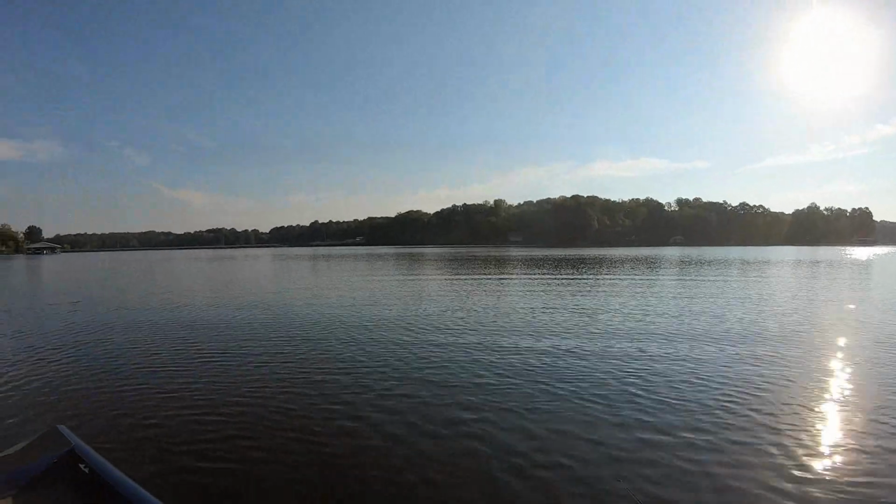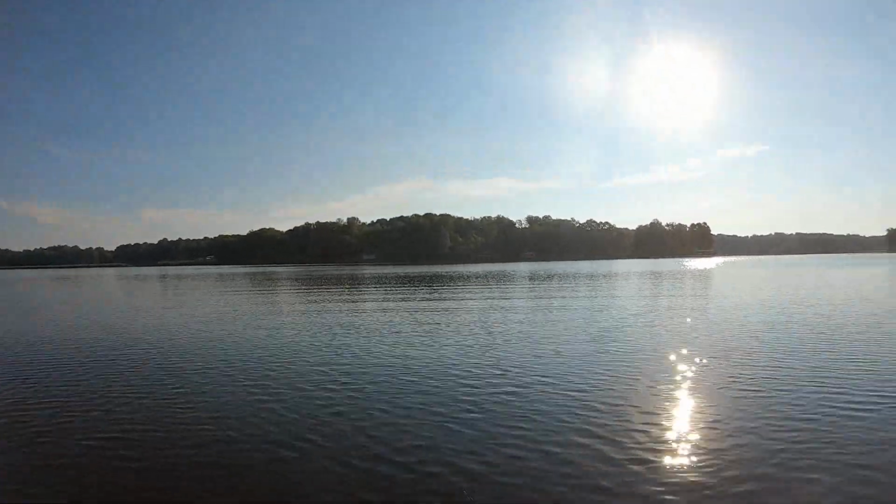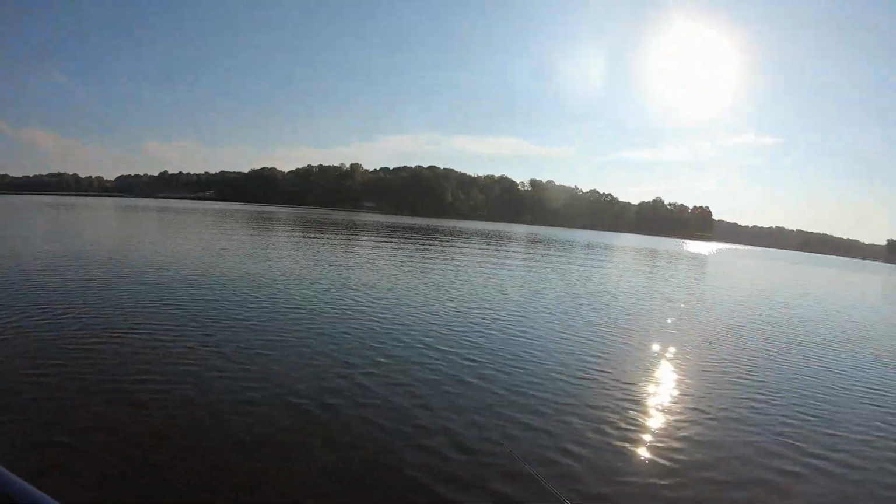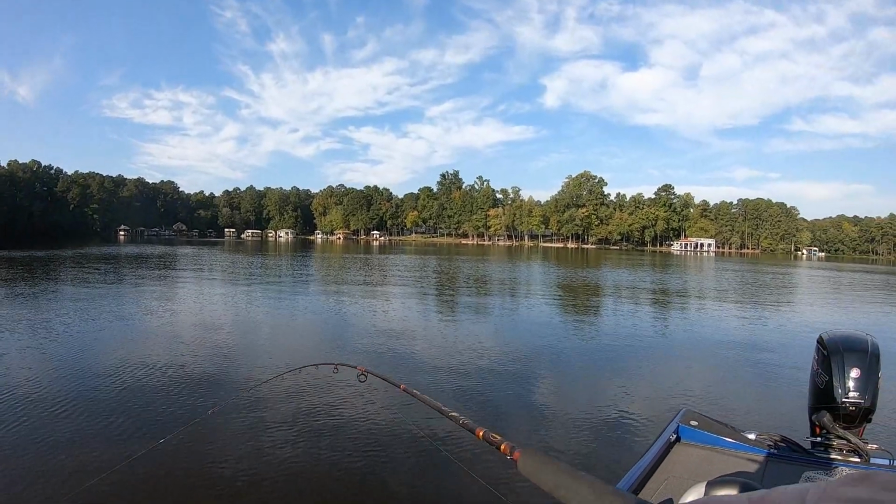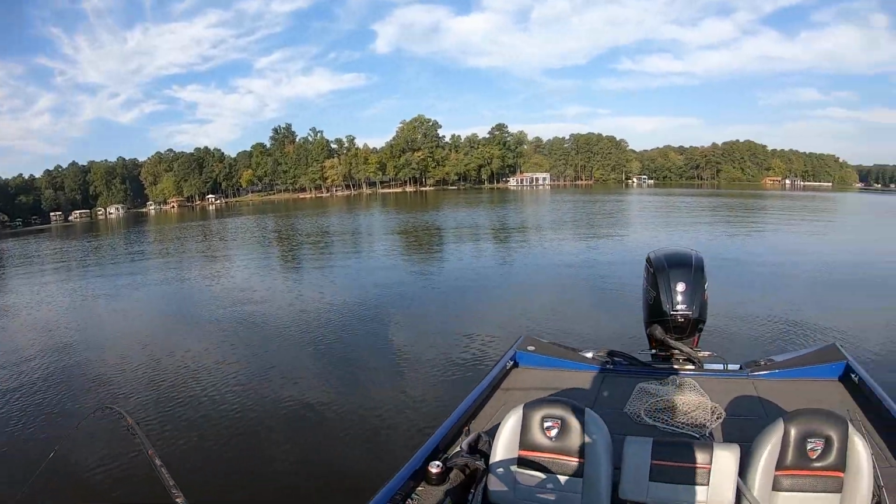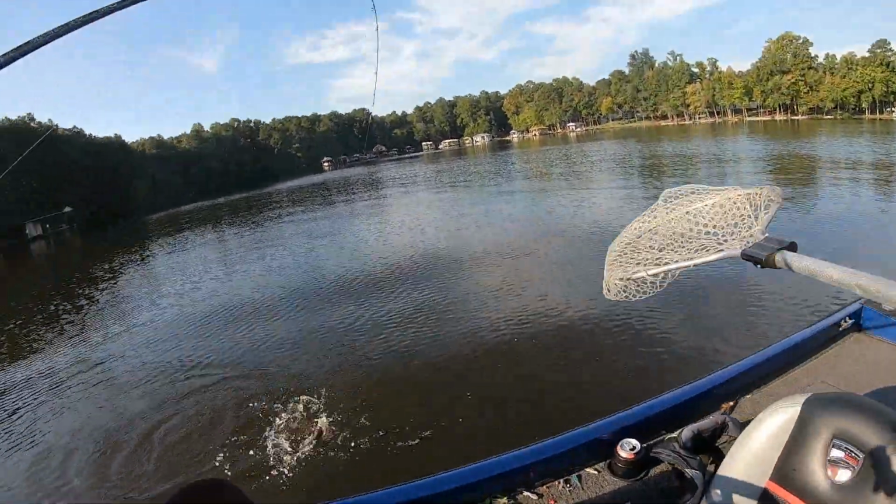I know where some standing tree is. Let's go and see if there's any fish on that standing tree. And actually I know where 2 are. And if I bring this swim bait across the top of the tree, will they come up and hit it? Bam. Wow. Fighting like a pig.